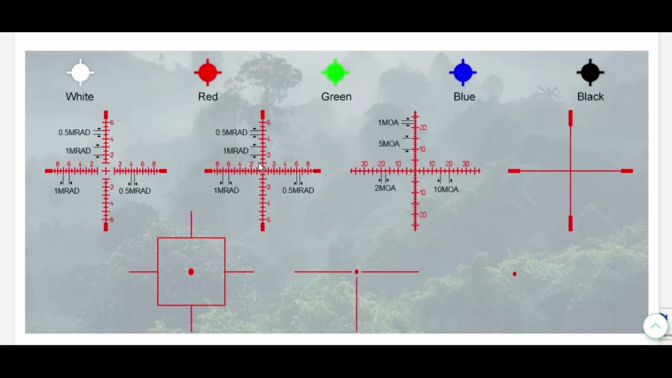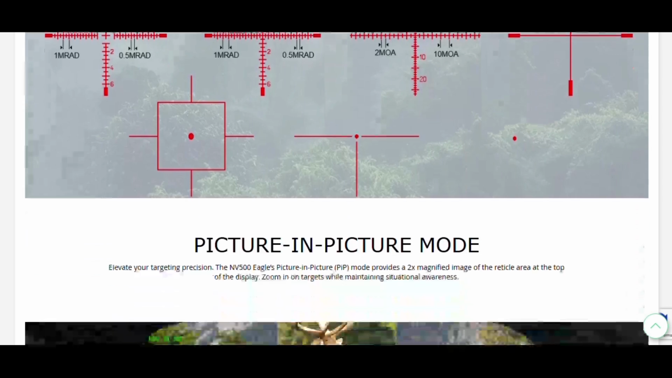And 3 of these would have the functions like I was just referring to. There's 2 different designs for MRAD. I'm more familiar with MOA. Most of my scopes are MOA, minute of angle. So if I'm using that, I'm going to want to use first focal plane. If you're using these other ones, it really is irrelevant. All of those are chosen from the internal menu.